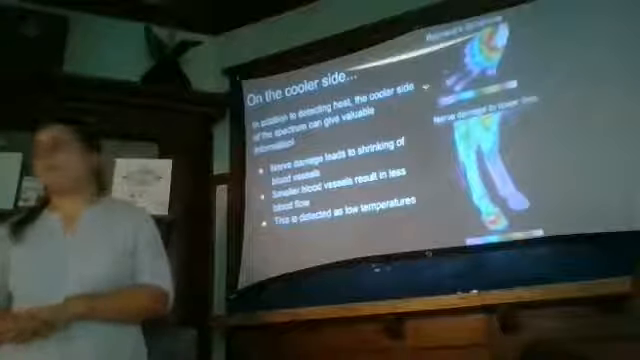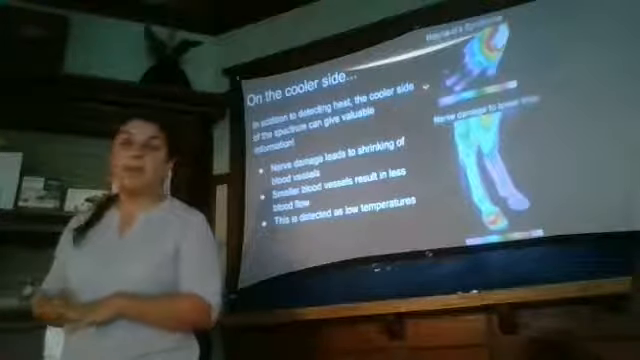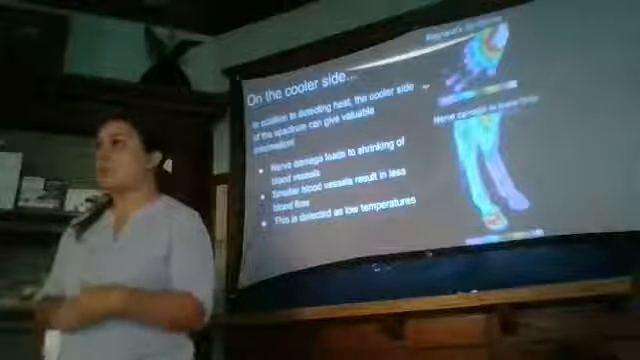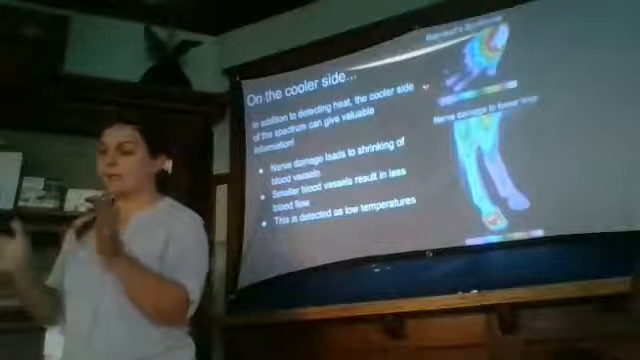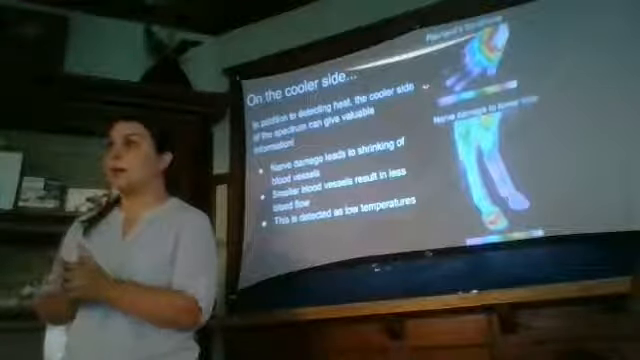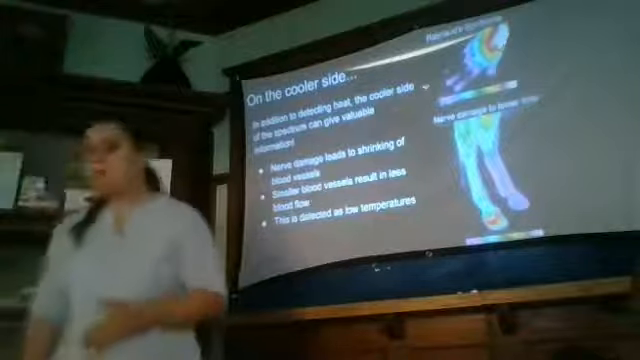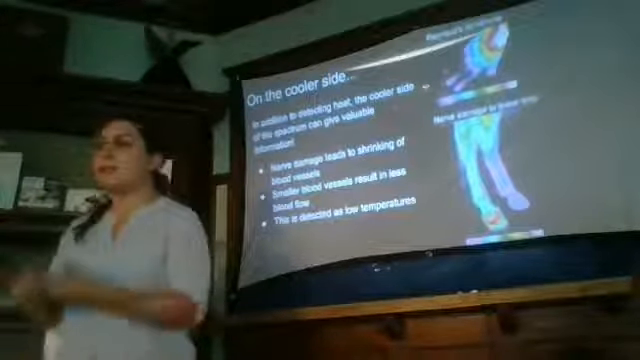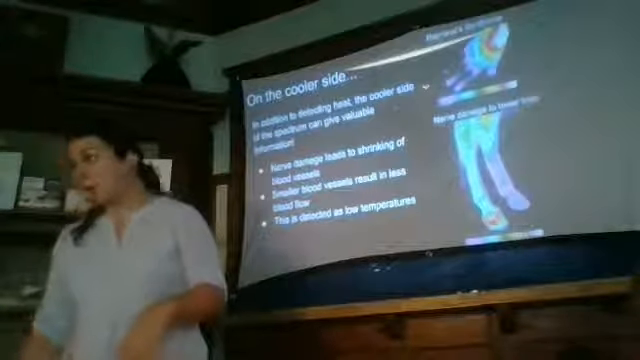The other side of DigiTherm is it's not all about heat. It can also be about what's cool. When we have areas where there are neuropathies or nerve diseases, often you also have a shrinking of blood vessels in those areas. As the brain stops telling a nerve in the leg to keep firing, you're getting a lot less feedback from the body that says, hey, keep me warm, keep me comfortable. And that results in a cooler area.